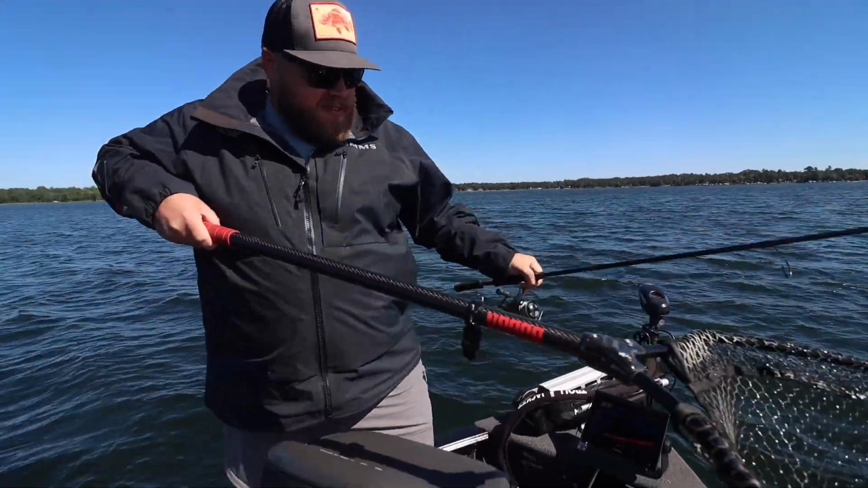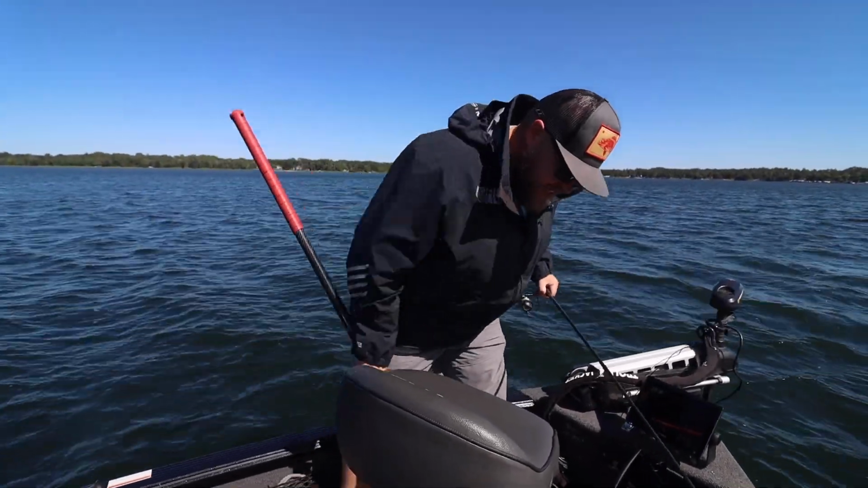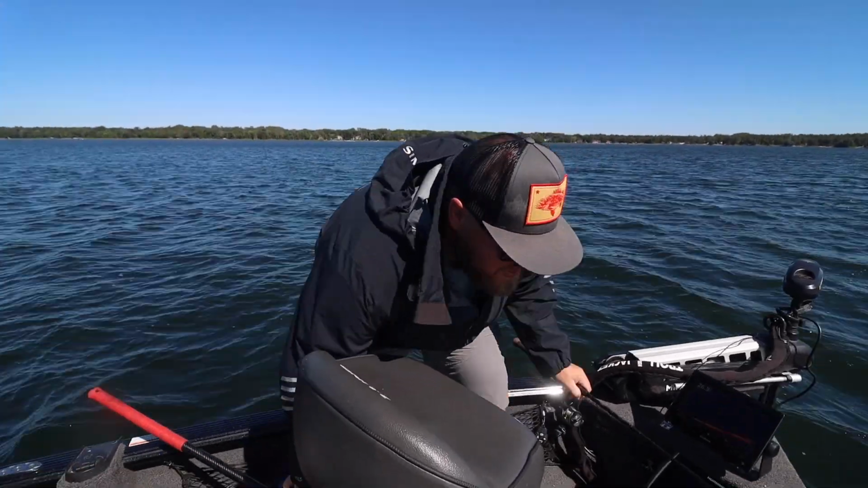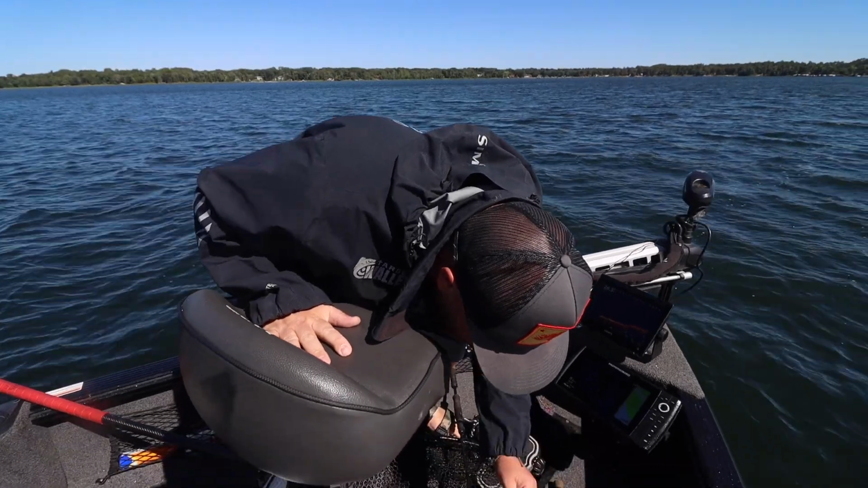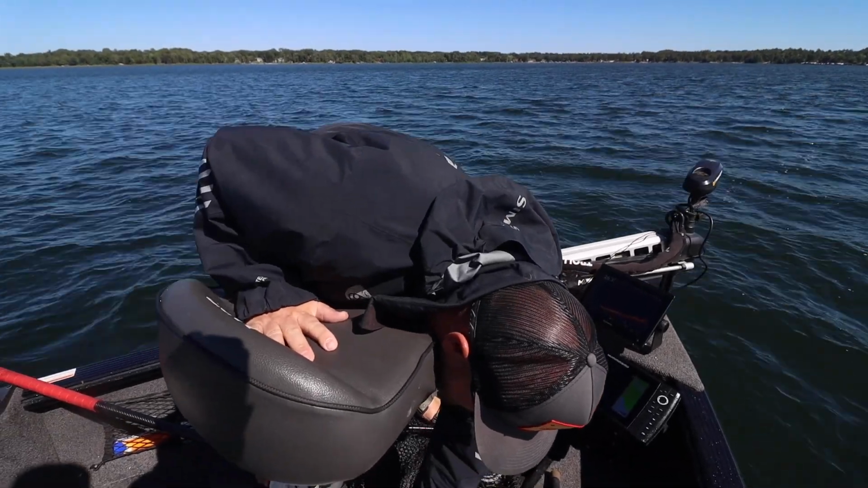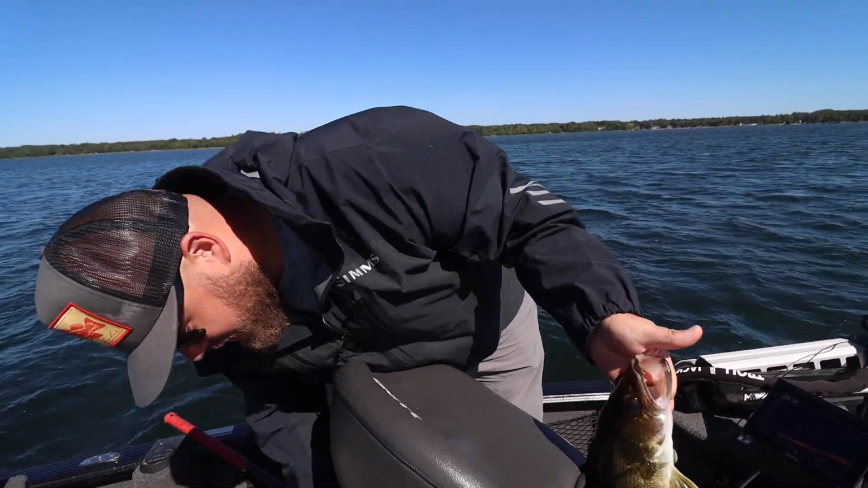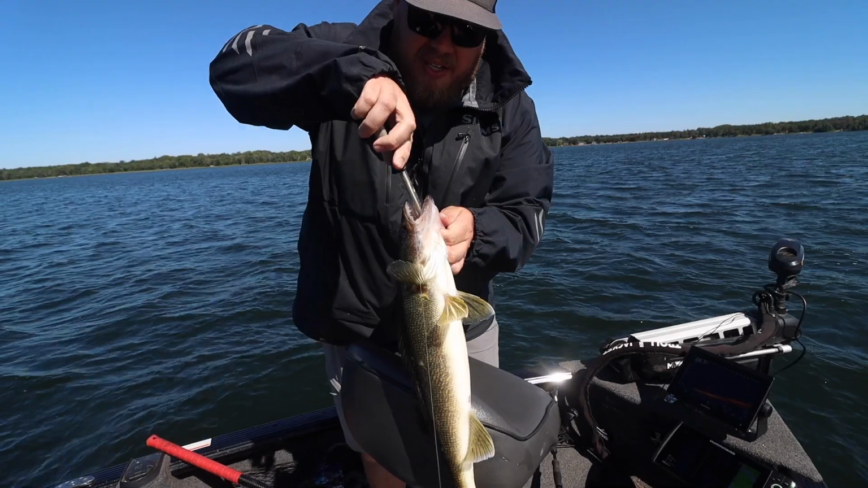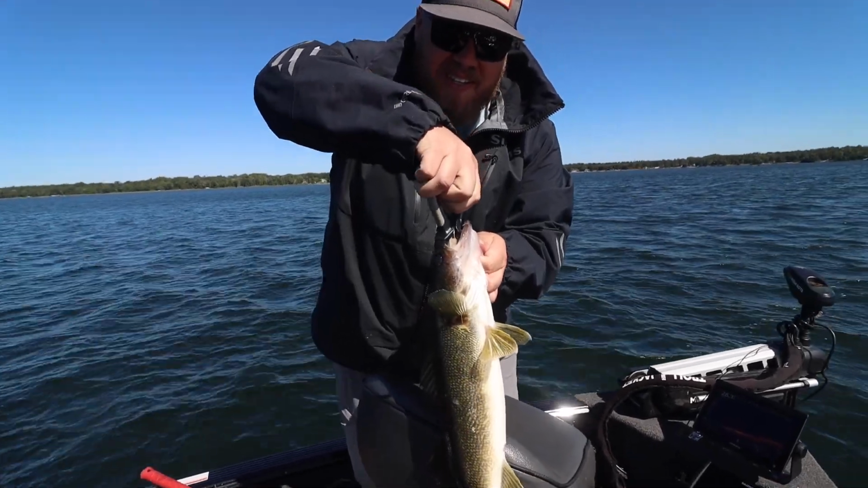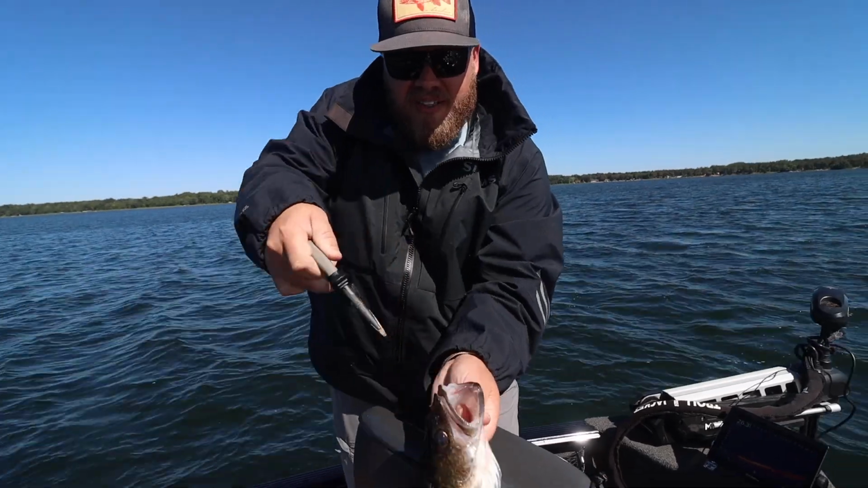Just a decent one. I mean, really, it's a really good fish, especially for this lake. But when you're targeting those, whoa, she's mad. Oh my gosh, you can't even see it, and I set the hook instantly. But when you're targeting those big suspended marks, this is about as small of a walleye as you'll catch.